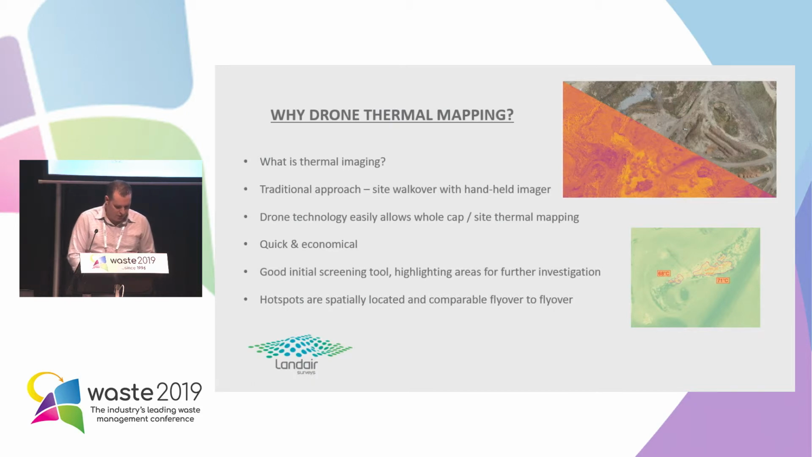And the benefits of whole site mapping is that hotspots are spatially located to the site's coordinate system and comparable flyover to flyover, so you get to see how things are growing, whether you do them quarterly to quarterly, monthly to monthly, whatever the time frame is.